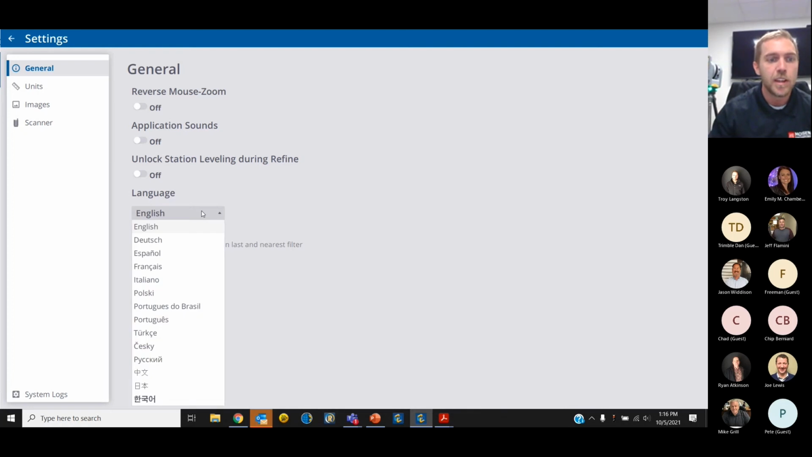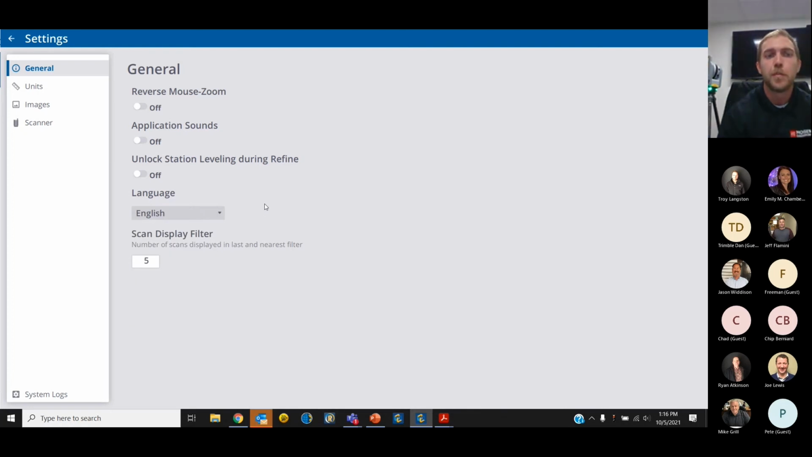Last couple things, we could change the language if you need to, as well as the number of scans that are displayed in our filter.